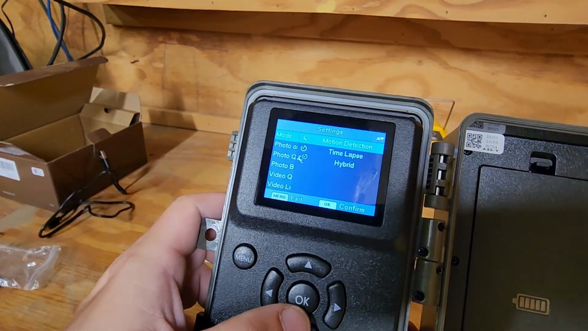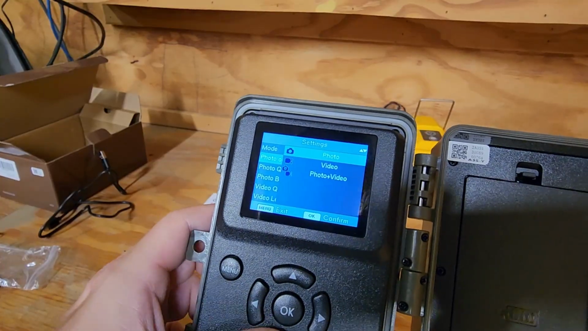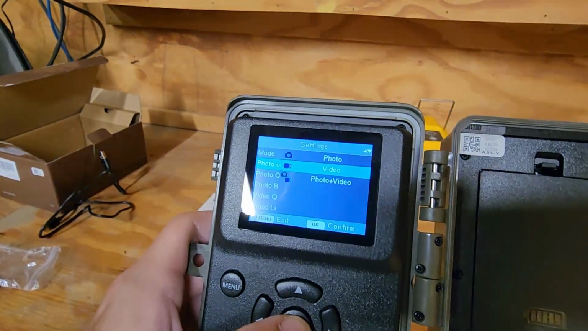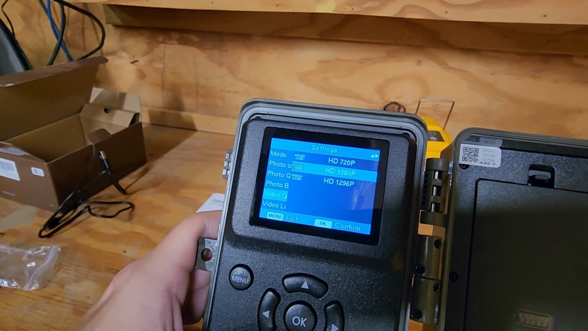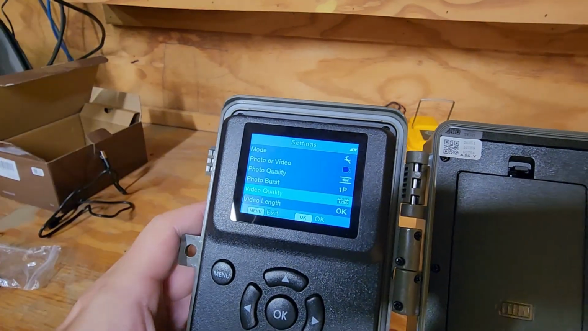Now we have a mode. Motion detection is what we want. And then video. I really only care about video. Maybe some of you guys want photos, but if it can record video, I can promise you it'll take a picture. Photo quality we don't care about. Video quality we do. We're going to go all the way up to the highest. That's the 1296p. We got flies in here like crazy.